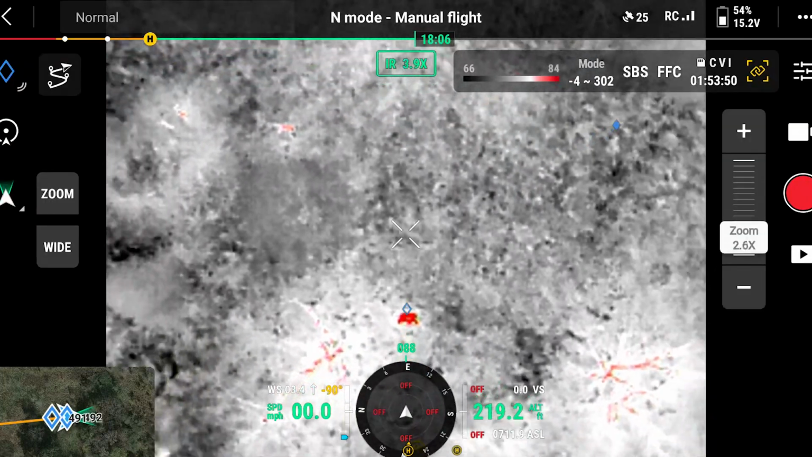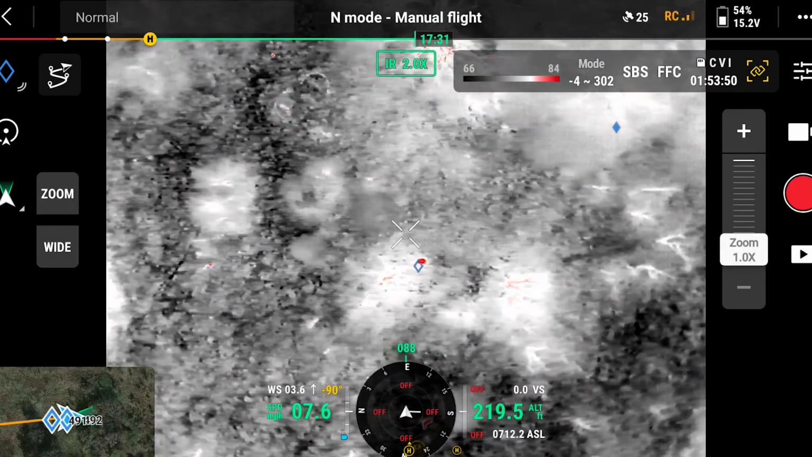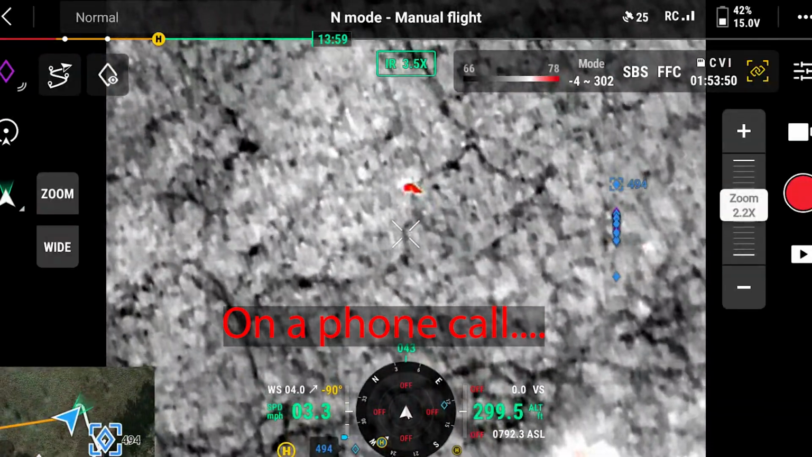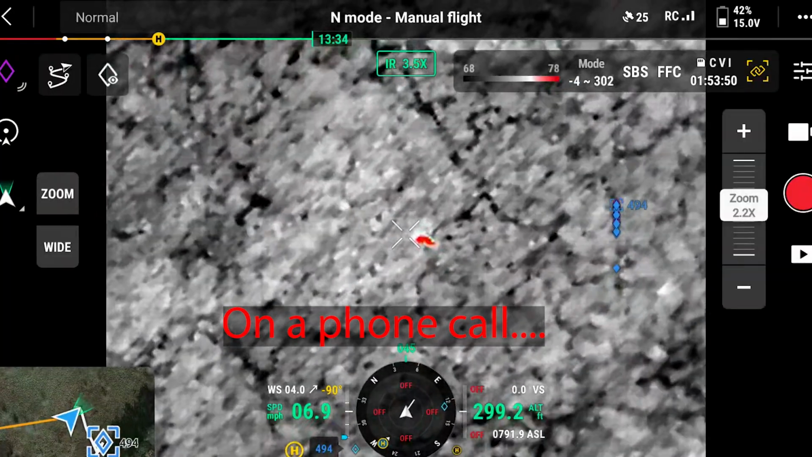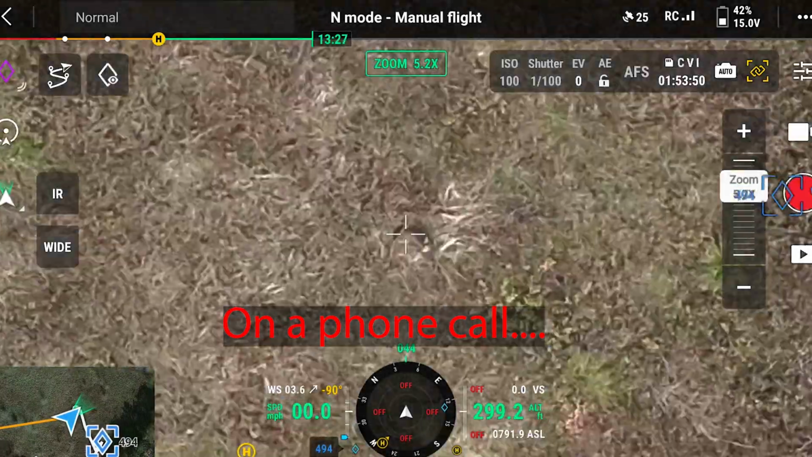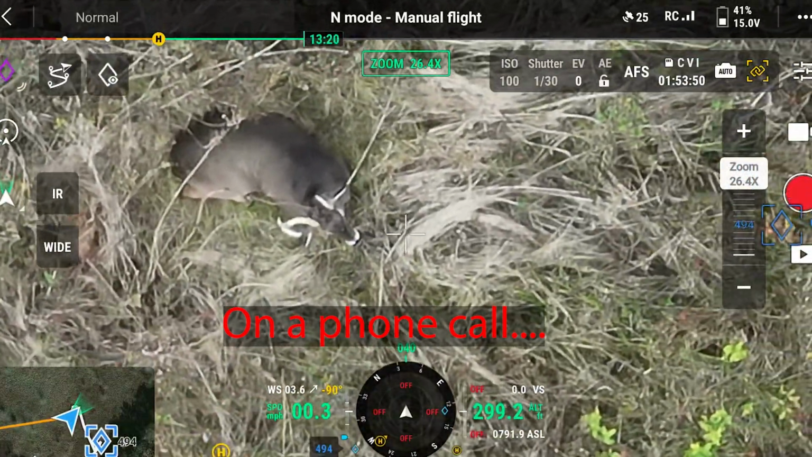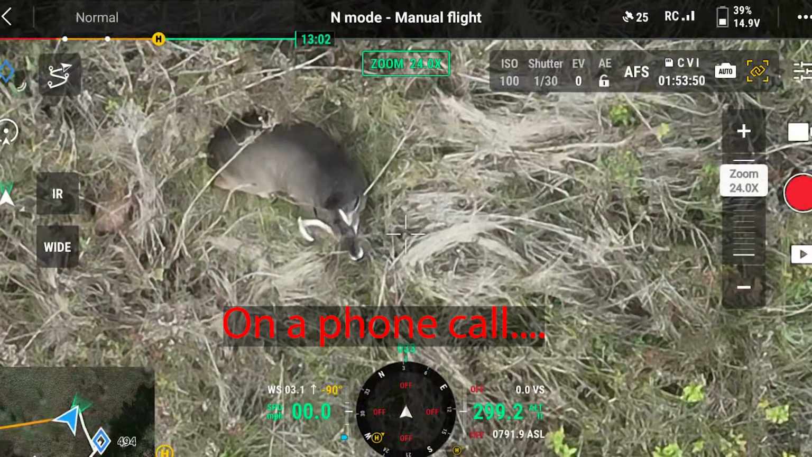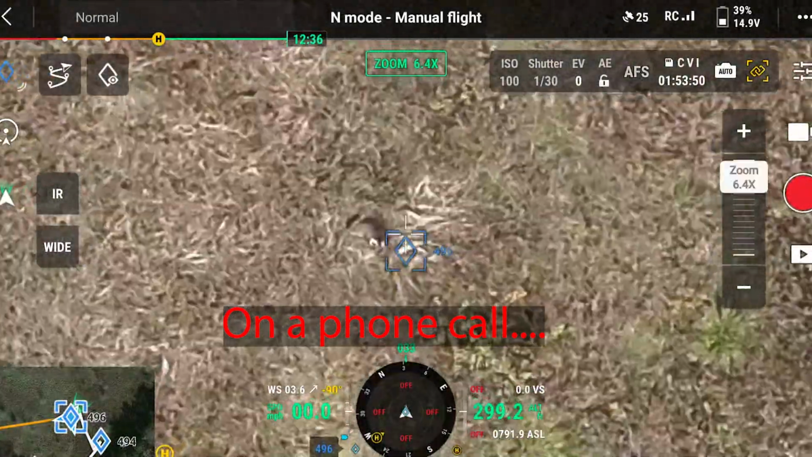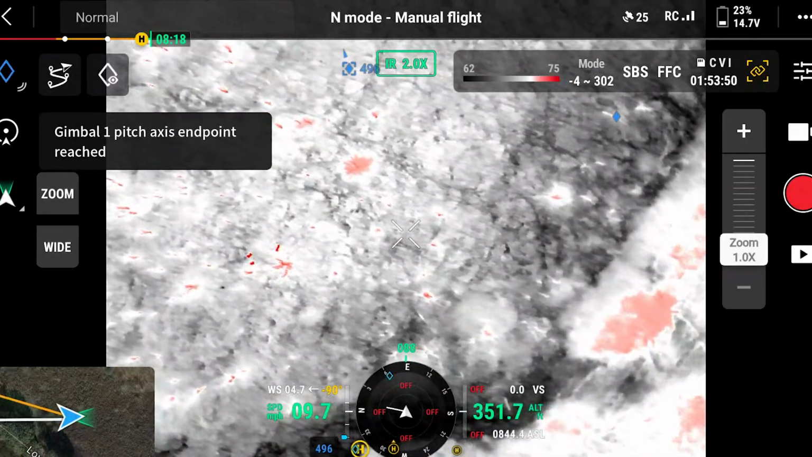All right. So notice when I zoom out, my pen kind of looks a little off here. All right, so okay, we flew by these deer first time past.